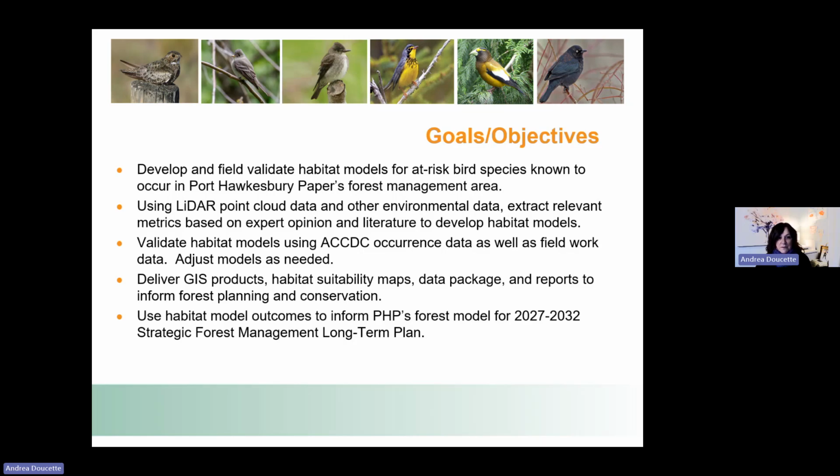The delivery for the project was a range of GIS products, habitat suitability maps, data package, and reports that would help Port Hawkesbury Paper with our forest planning and conservation measures for at-risk birds. And also a key part is to use this information from the project to help inform our own forest model for our next strategic forest management long-term plan, which we're currently working on right now and will be submitted to government by the end of this year for the next 5-year period.